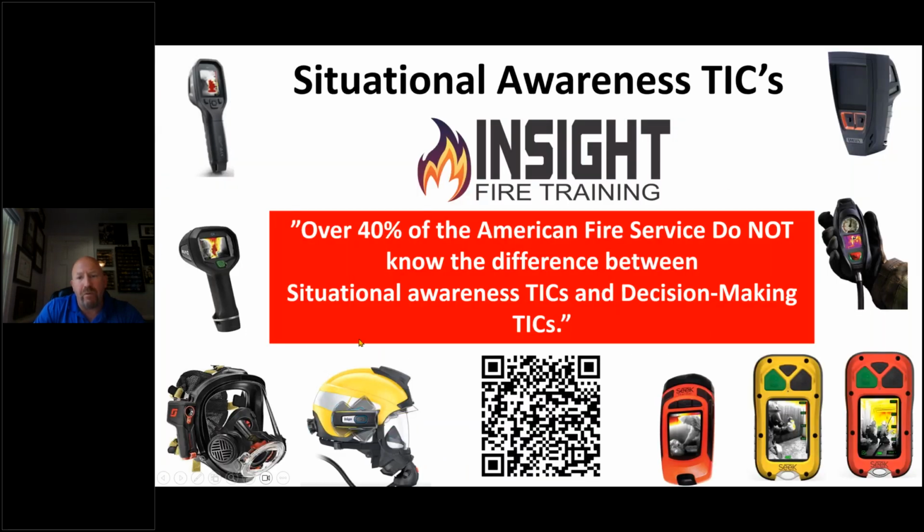And here's why you should delve into this a little bit deeper. In general, 40% of the American fire service did not know the difference between the two main types of cameras that were being sold to firefighters. The reason we know this is that in 2016, when they first came to market, many cameras were purchased solely on price, and buyers did not do their homework to realize these devices, in most cases, were never intended to replace bigger, larger handheld cameras.